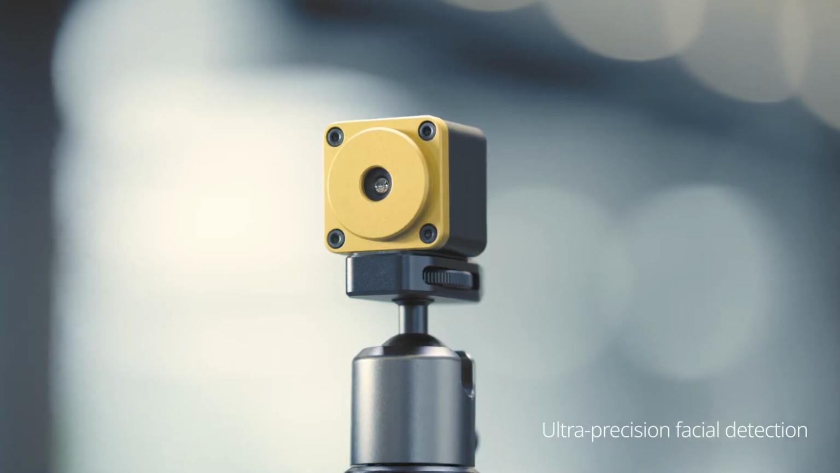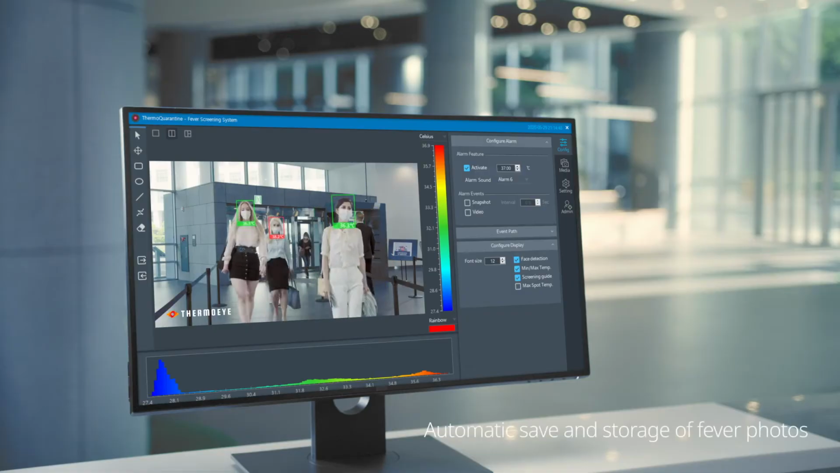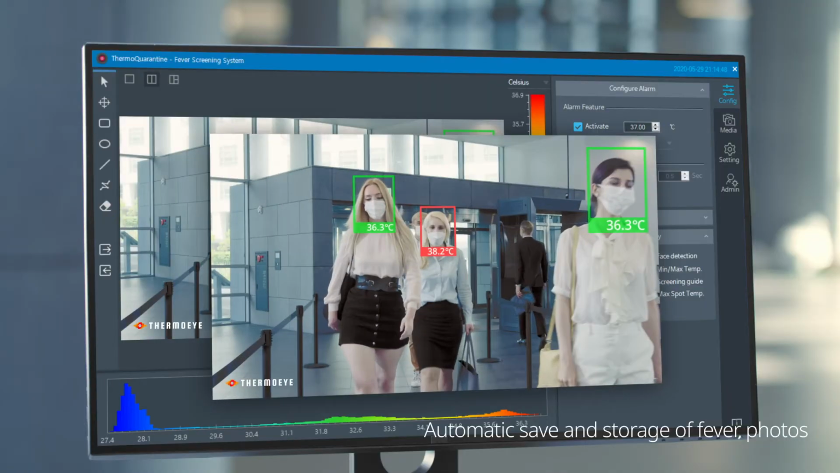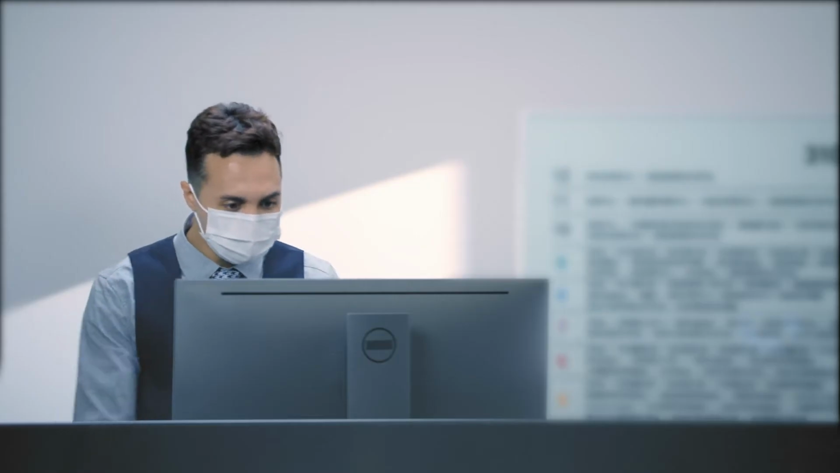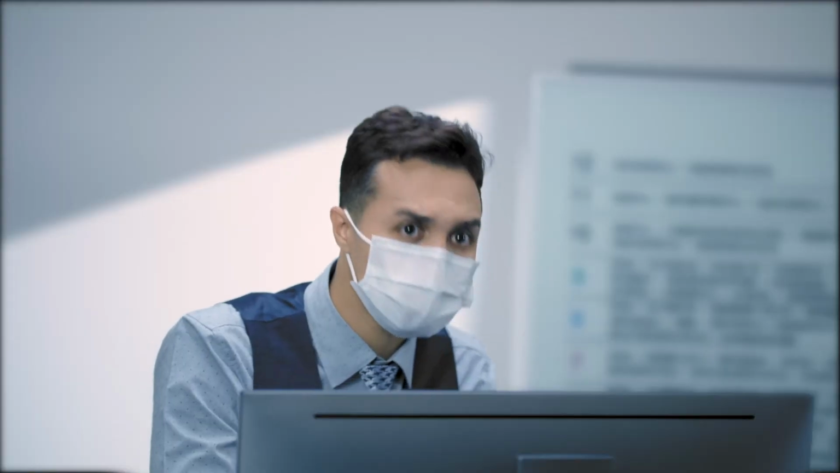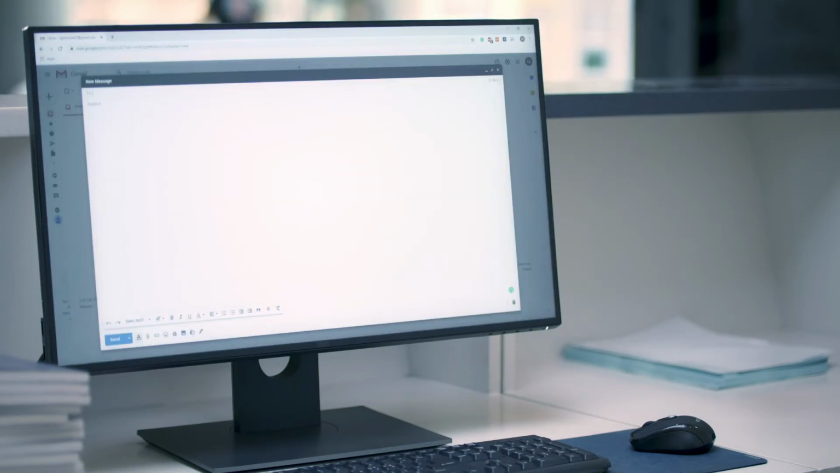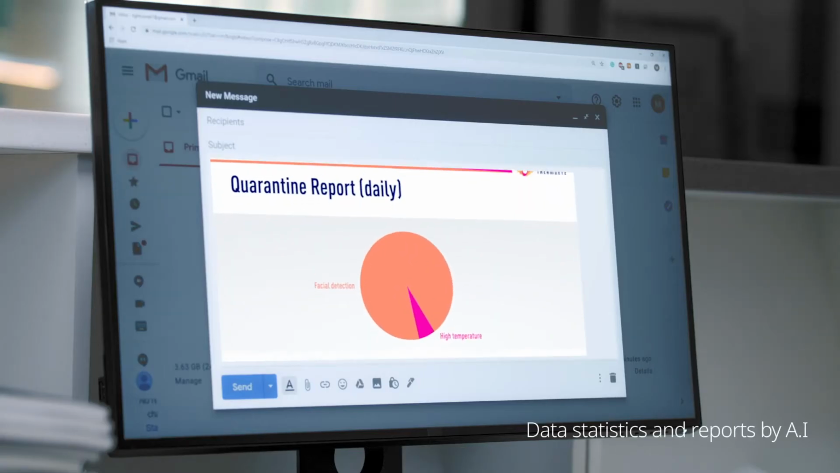Ultra-precision facial detection, fever image display and sound alarm, automatic save and storage of fever photos and videos, data statistics and reports by AI.